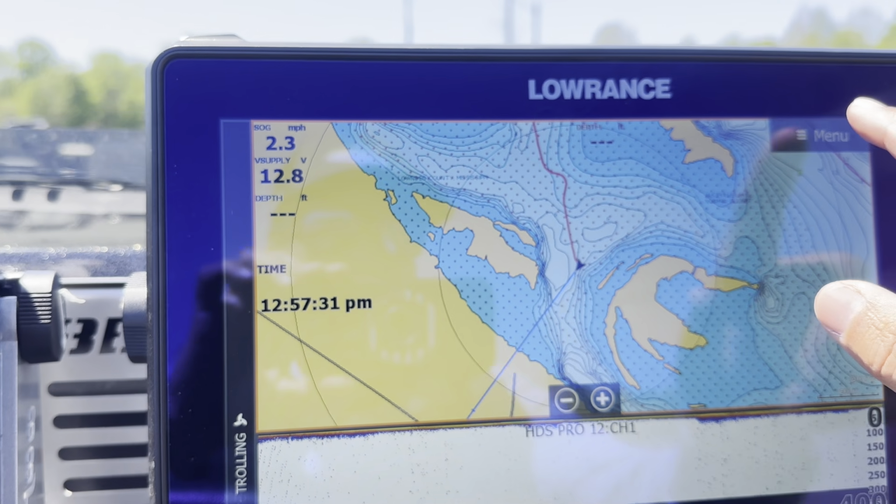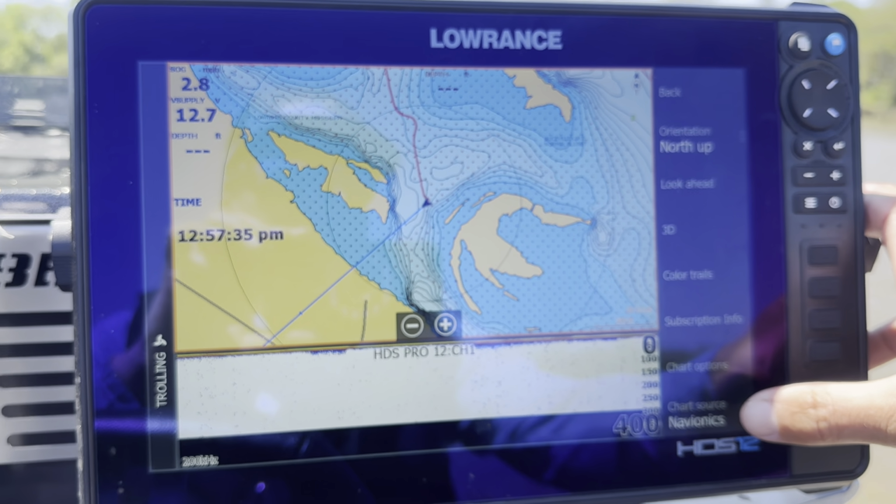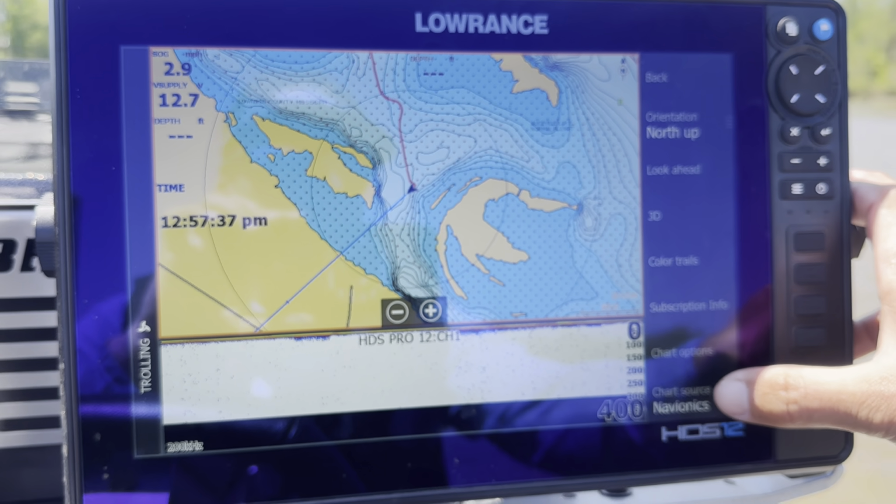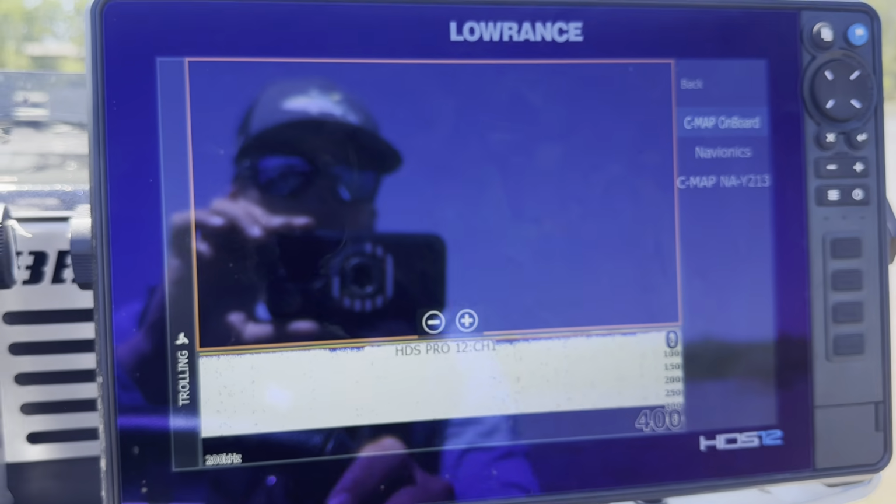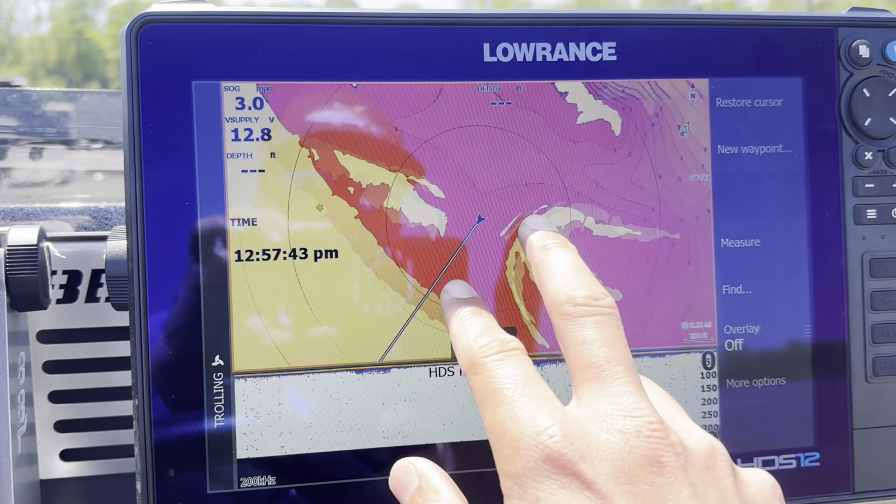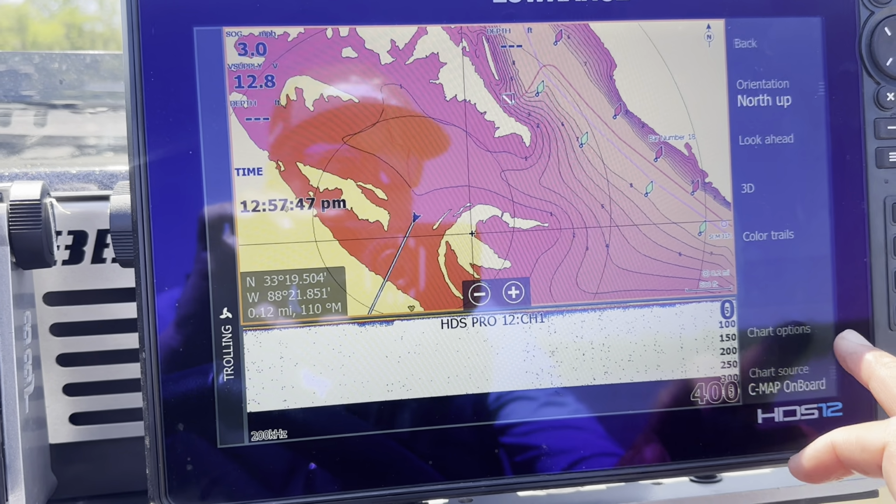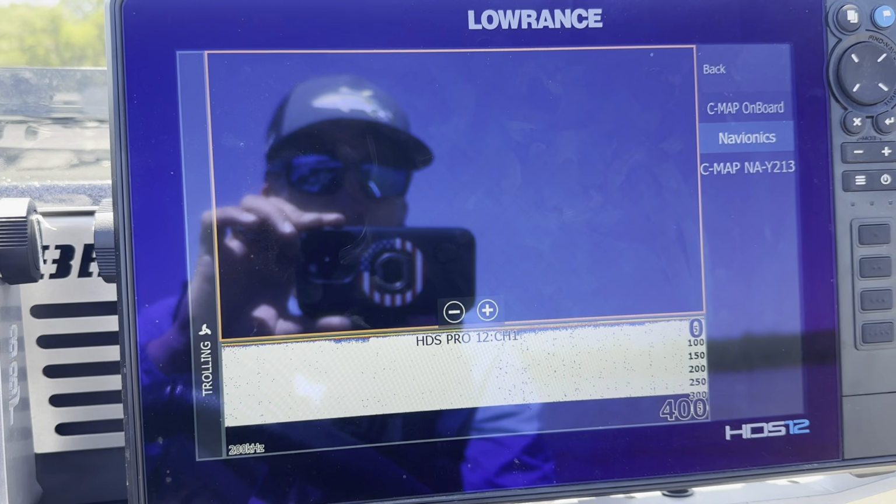You can see, let's go over some settings with that. We'll go menu, more options. It's on my Navionics card if you want to see the C-MAP real quick. That's the C-MAP on board with the one that's built in. See, there's pretty much next to no contour line. So this is where you want to definitely be checking this one out.